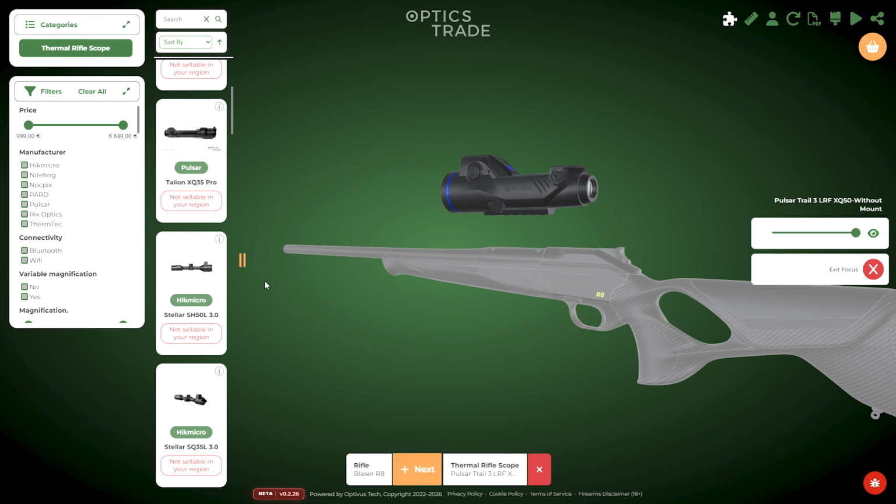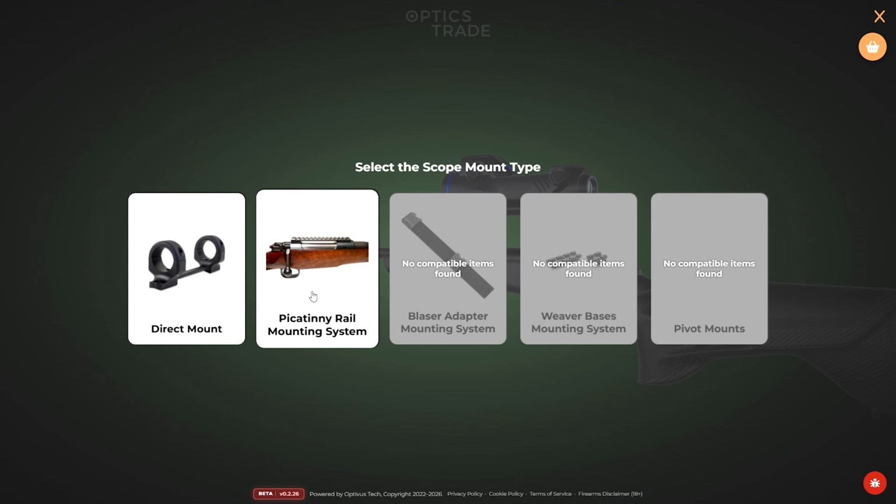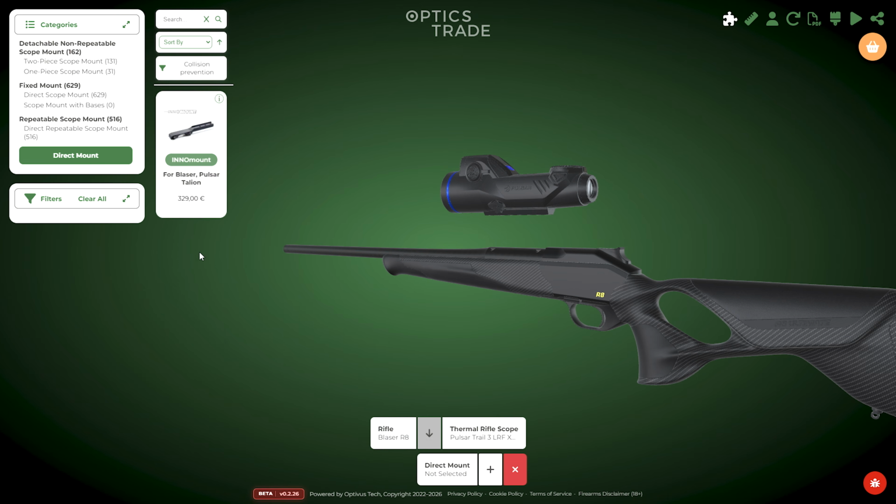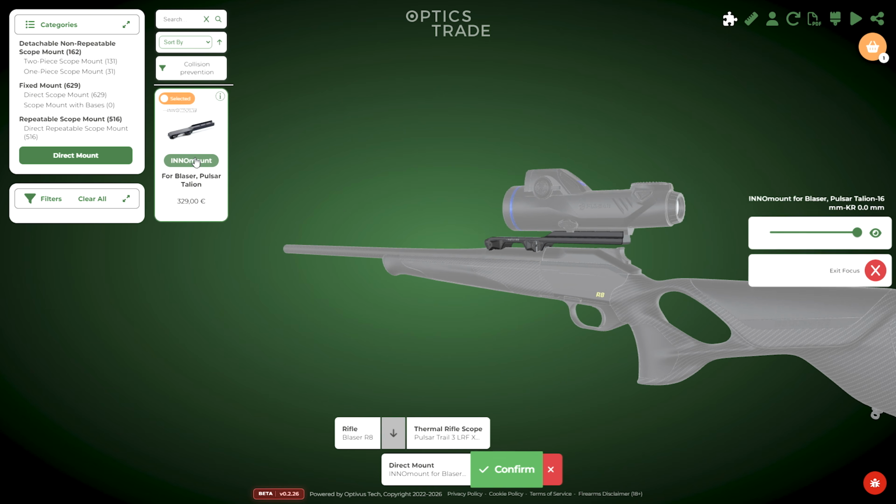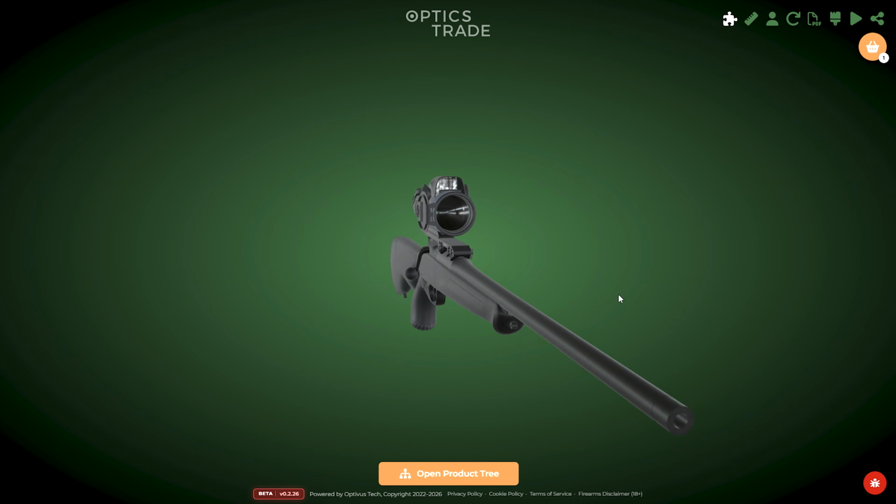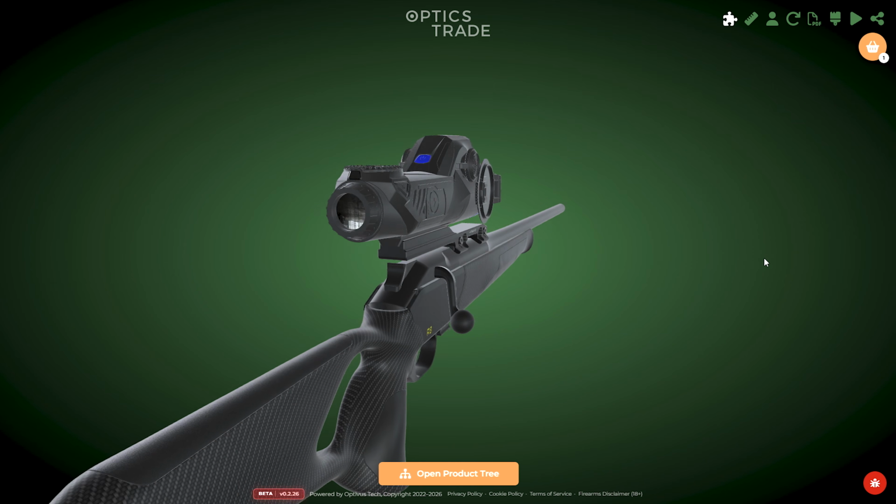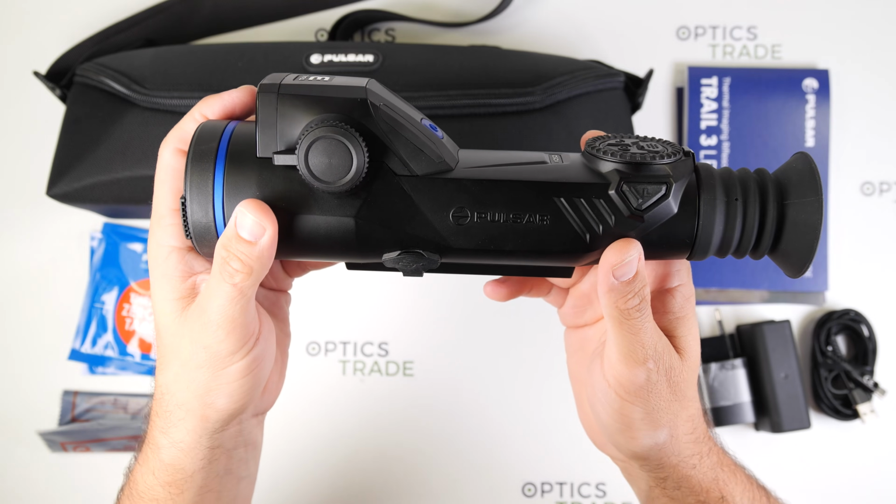So you can see exactly how the Trail 3 fits on your specific rifle. You can verify all of the important clearances and mounting dimensions, and so you can be sure that you selected the correct mount with complete confidence.